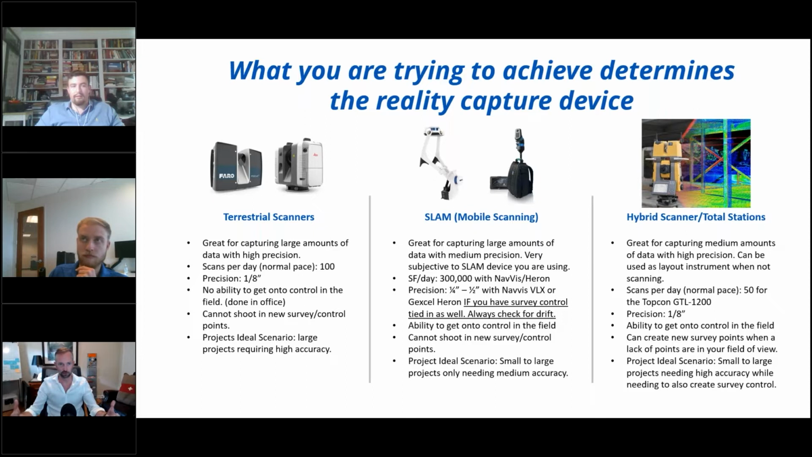So when you're not using your scanner, it can still be used for layout on a job. So it's not just sitting in an office collecting dust. But it depends on what you're trying to achieve. Terrestrial scanners are great for capturing large amounts of data at high precision. And when we're thinking about a large amount of data, square footage is relative to what you're trying to capture.